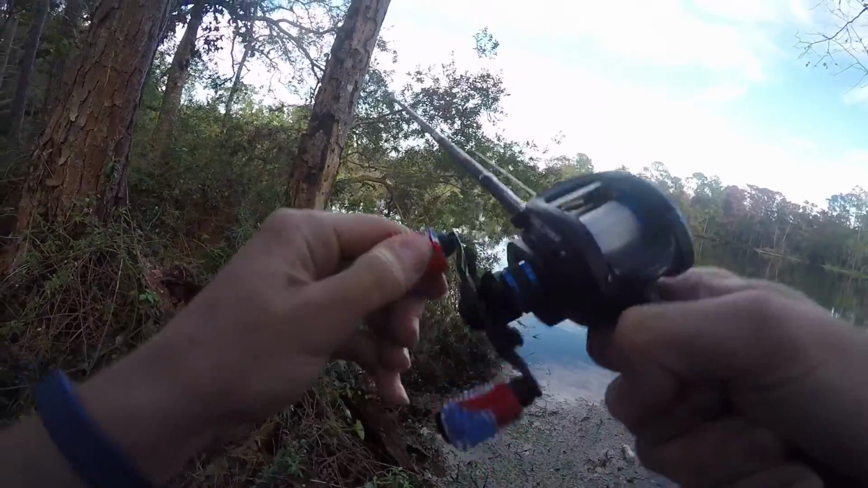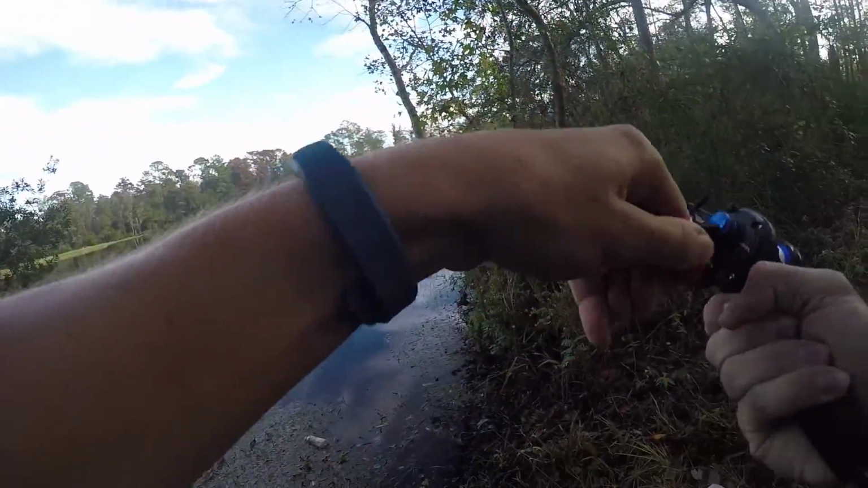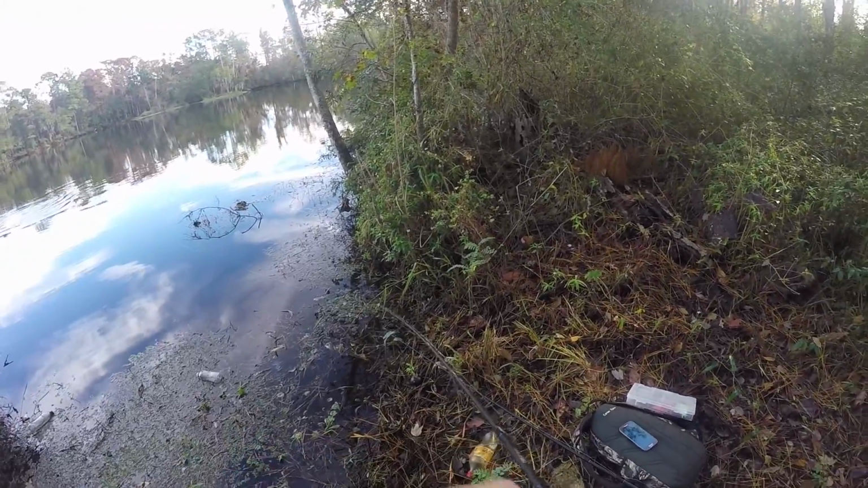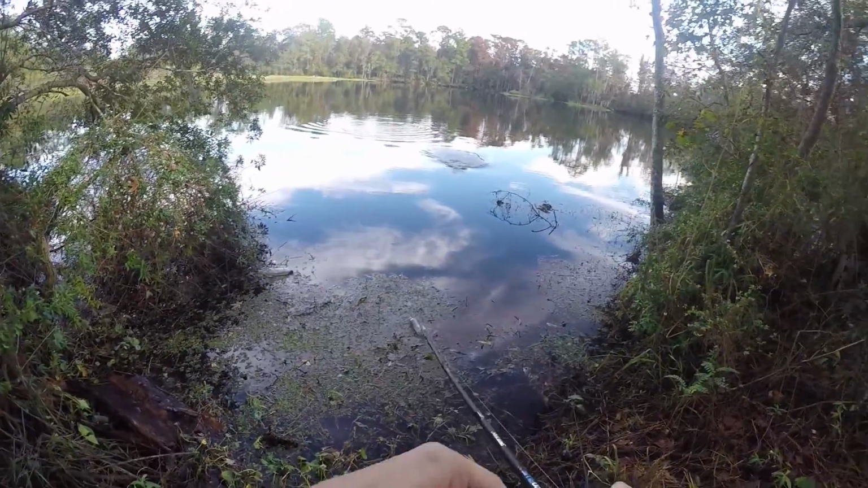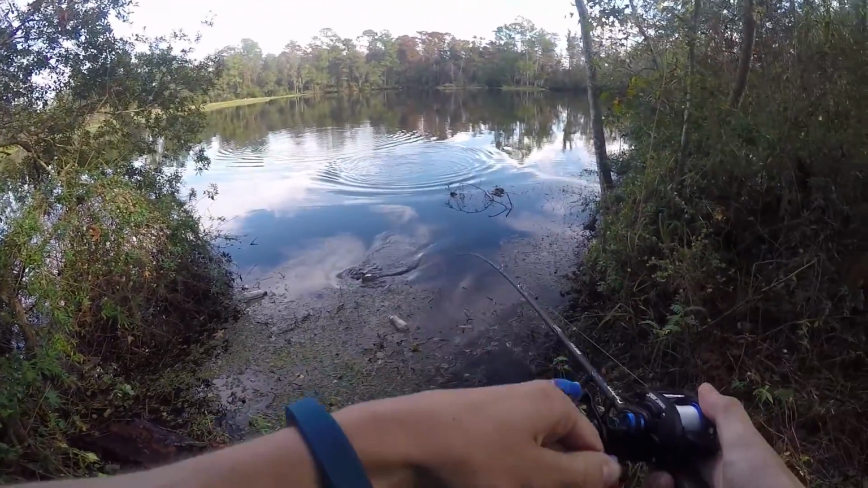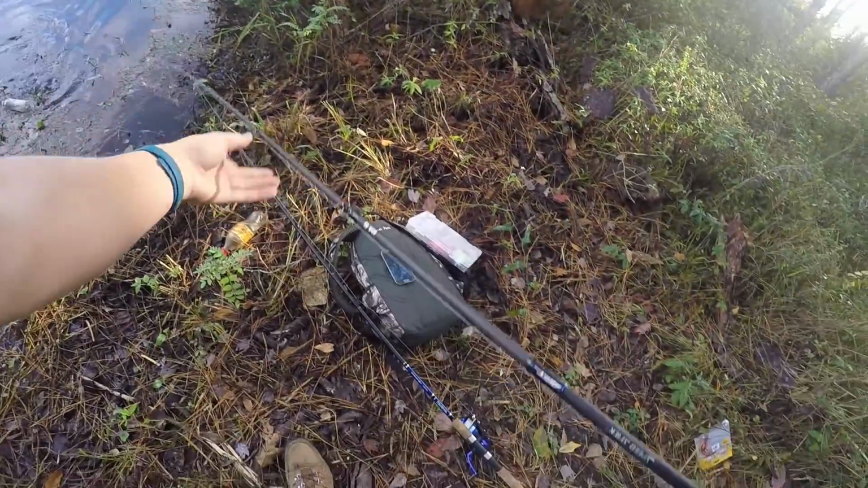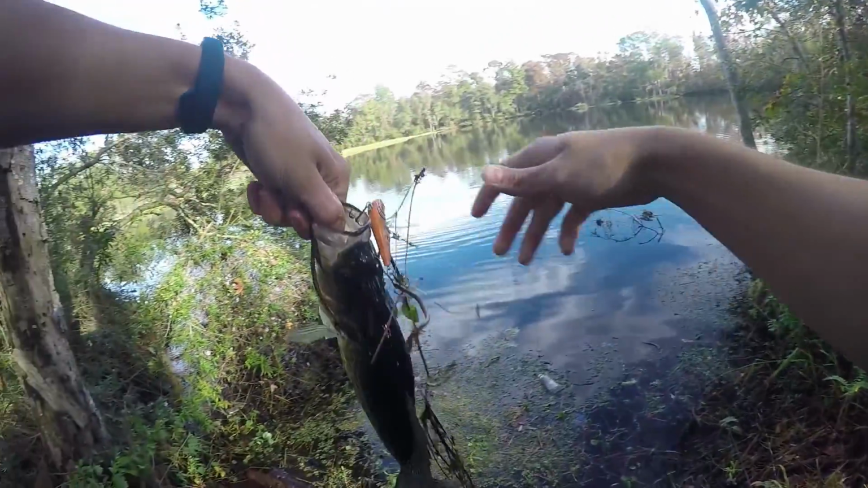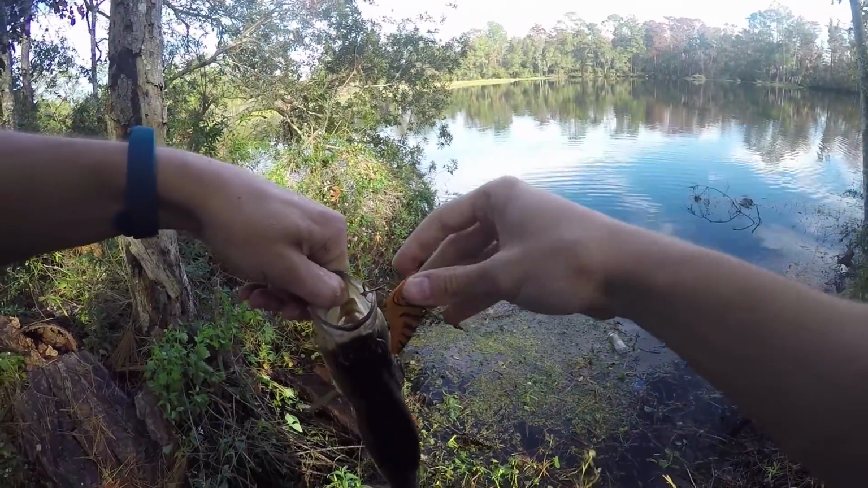There we go. Hooked up to something here. Stay down. A little bass. No, crappie. That is a massive crappie. Look at that.